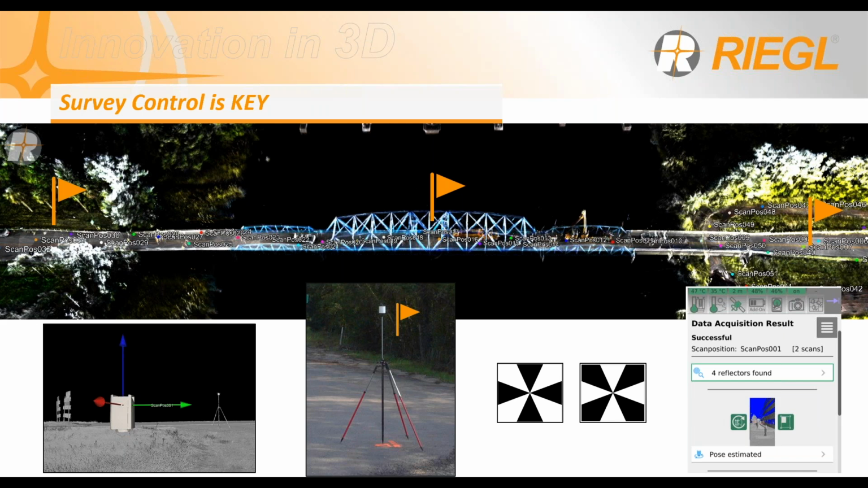So our approach here is that you can place just a few targets. For this project, we used a cylindrical target, this one over here, and we set it up about every 10 to 15 scans. On the picture, as you can see, this little flag over here, we set one cylindrical target over here, one in the middle of the bridge, and one at the other side of the bridge, right?